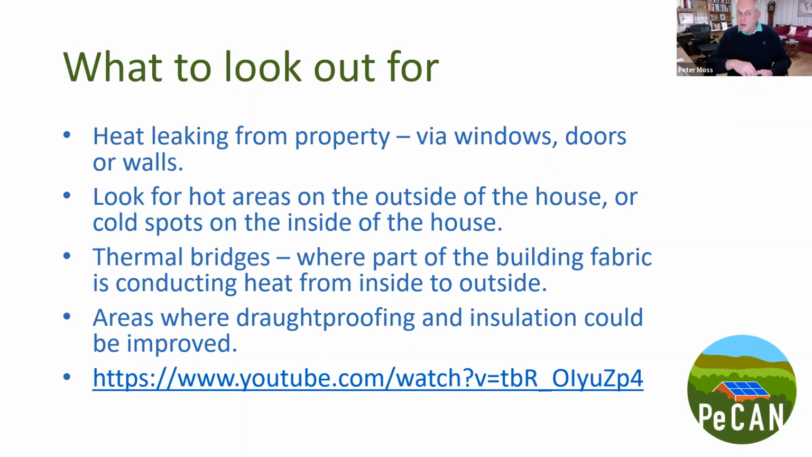So what does this say? Look for hot areas on the outside of the house or cold spots on the inside of the house. I hope the pictures we showed are good examples that demonstrate that. We didn't show a picture of a cold spot on a floor, simply because we didn't have one in our library.